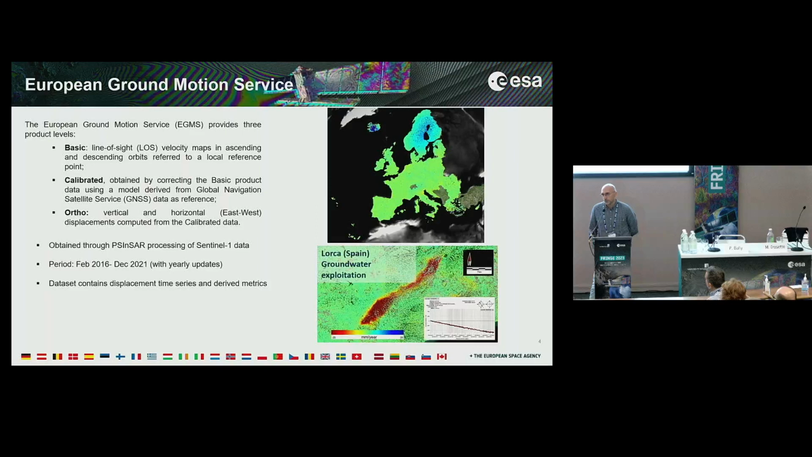And as we are more interested in local deformation phenomena, we decided just to go for the basic product.